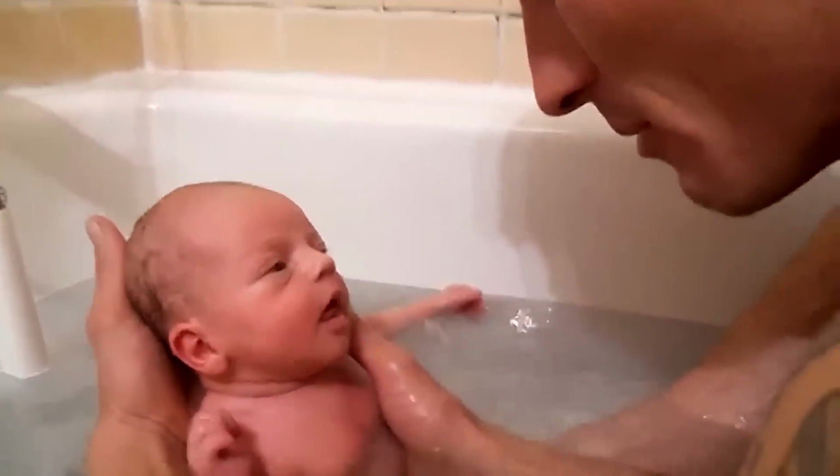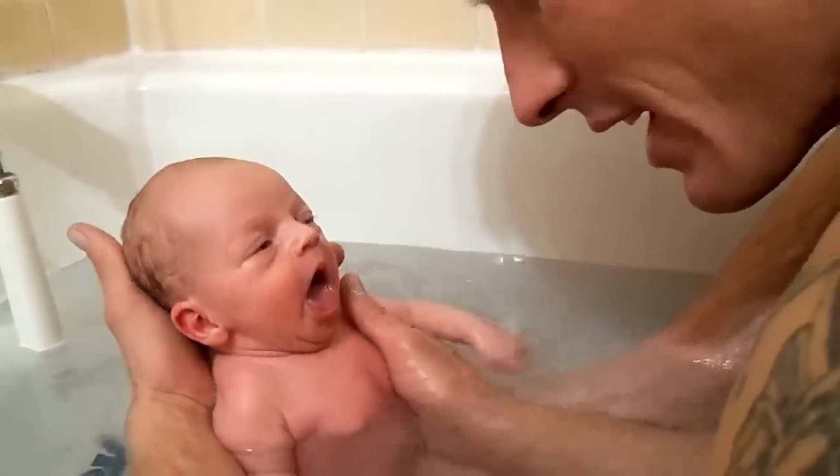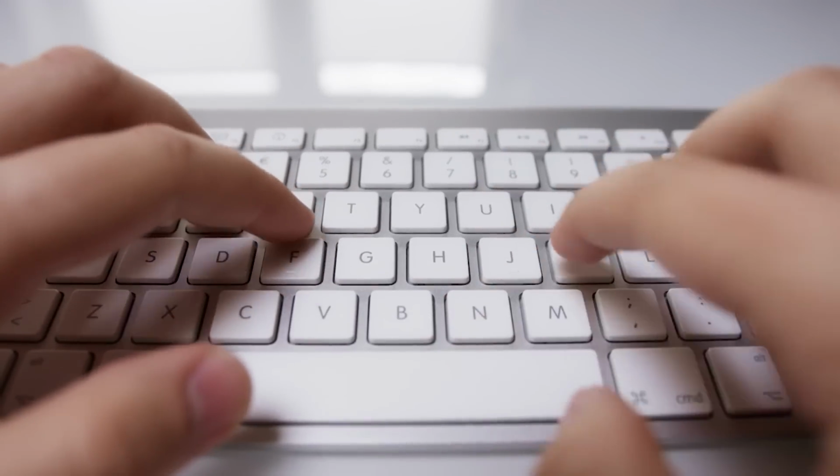The video's description reveals that the baby was bathing with Dad while this was recorded. So, what's behind the mysterious motion? Is it a genuine ghostly encounter or a clever hoax? Share your thoughts in the comments.